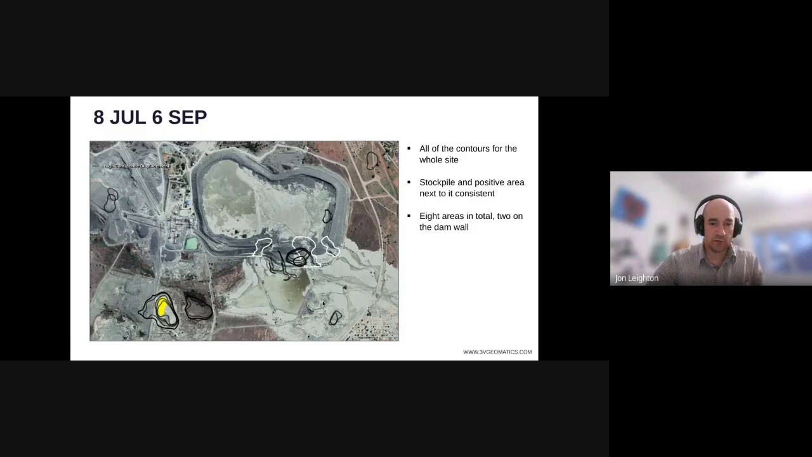There's a pair of contours here and here, and these are also in actively mined areas. So not particularly surprising, not on a slope as far as I can tell. And probably real displacement, probably not false positives. So perhaps worthy of their own investigation.